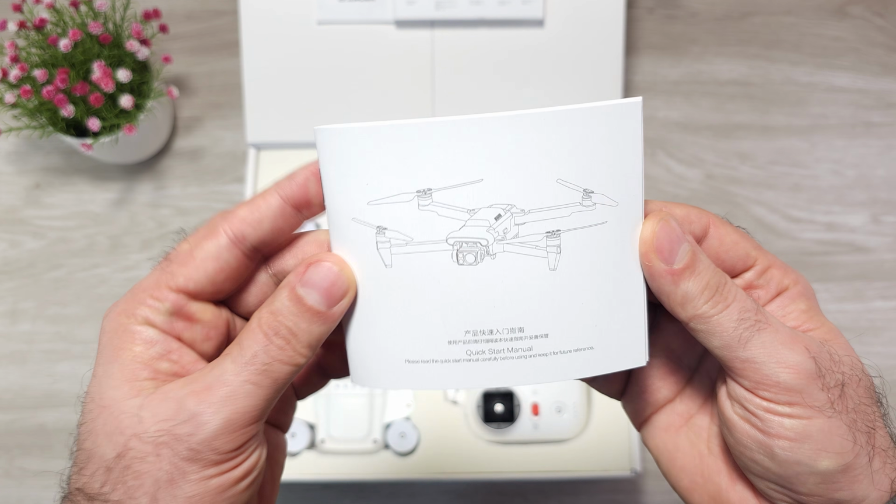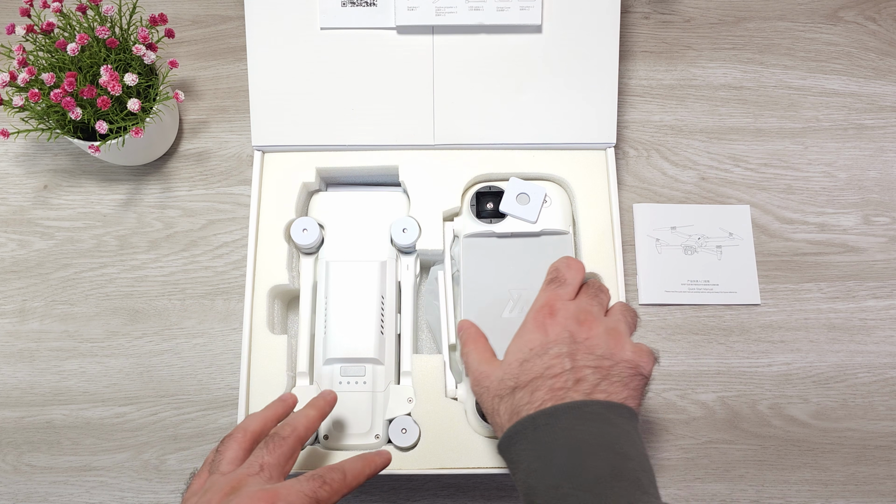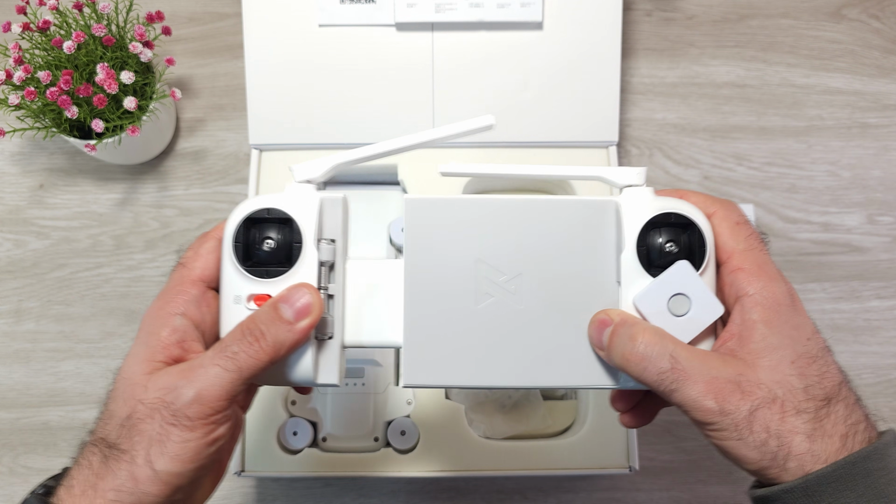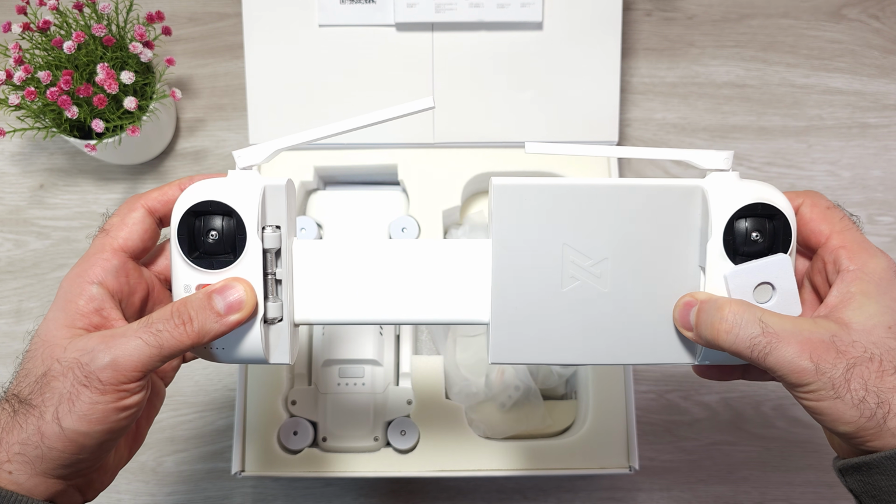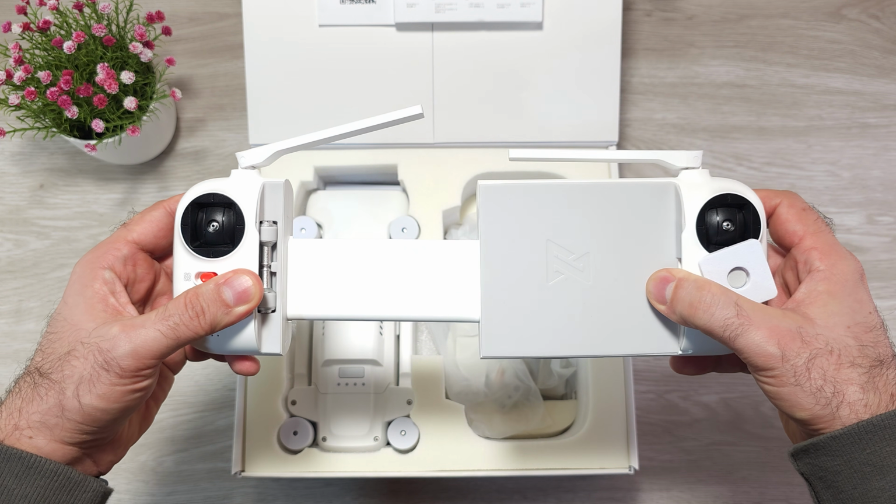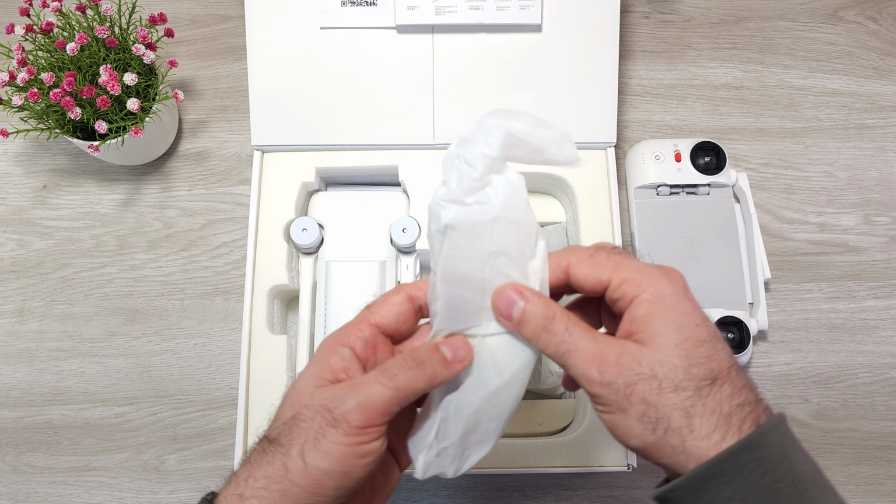We have a user's manual. This one is in Chinese and English. We have here the remote controller. This is the same remote controller as the other X8 series has. Extendable, you can fit even a 10-inch tablet apparently. Not tested it with a 10-inch tablet, but it looks wide enough to fit anything in here. Comfortable, ergonomic. Let's see, accessories.